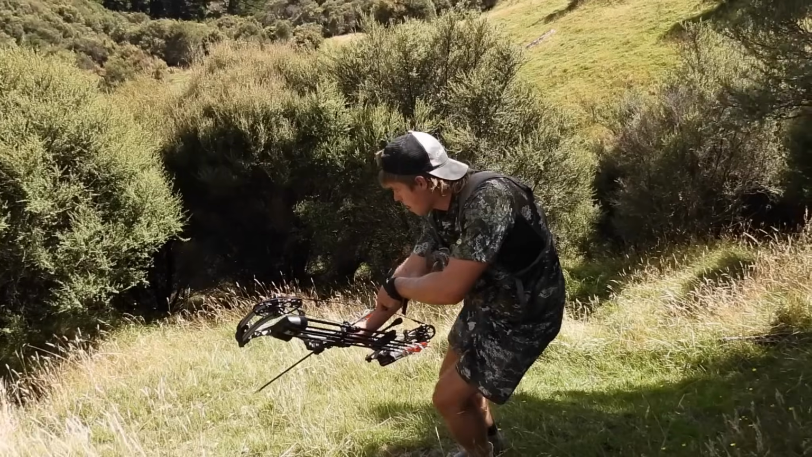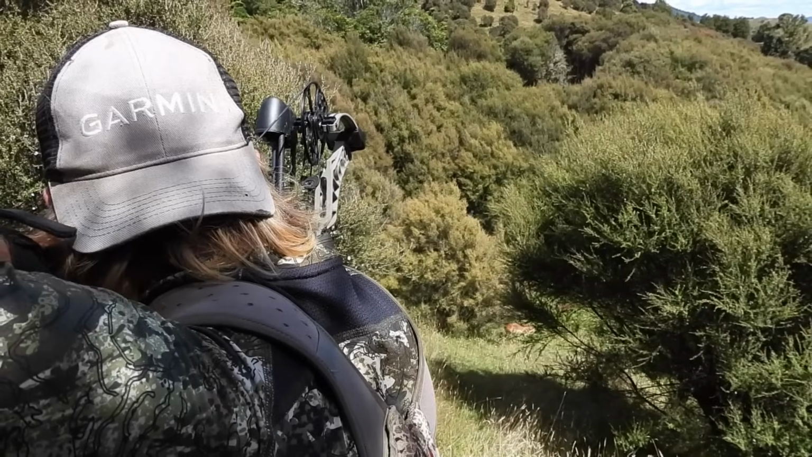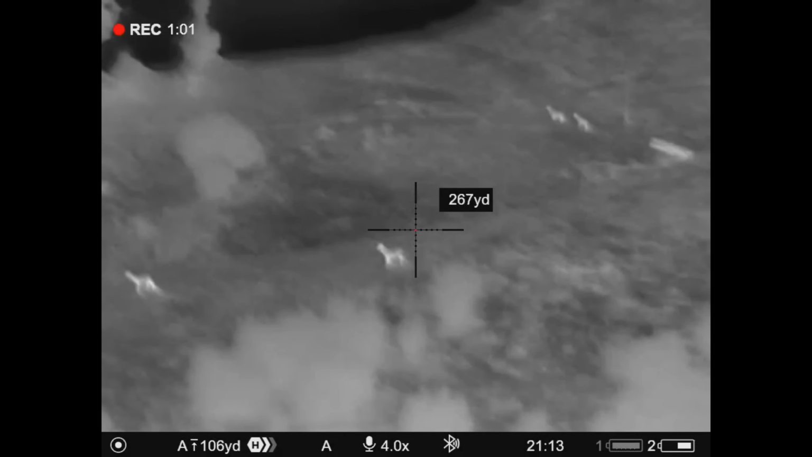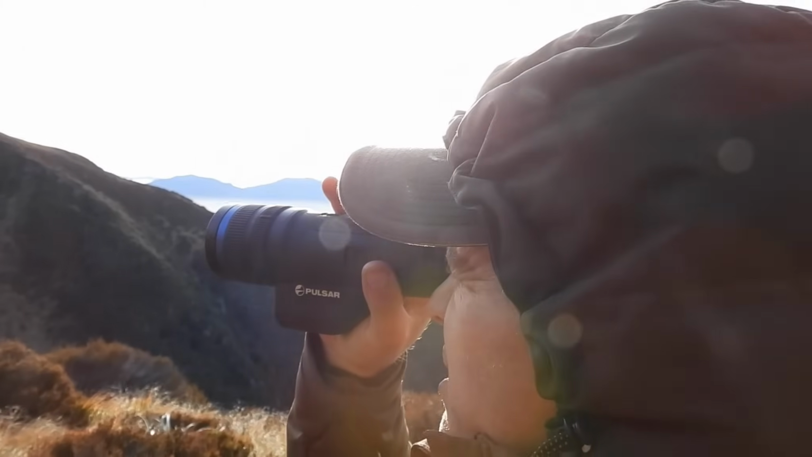Everyone has their own preferences for what they use hunting, but for me personally, I enjoy the new technology, and after using the thermal monocular for locating game and seeing how ridiculously fast and simple it is, I know I'll be taking them on every trip into open country from now on.